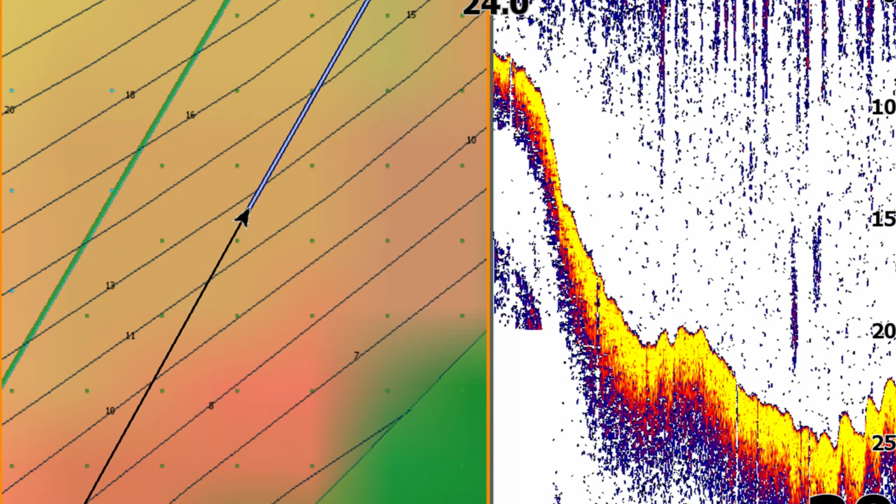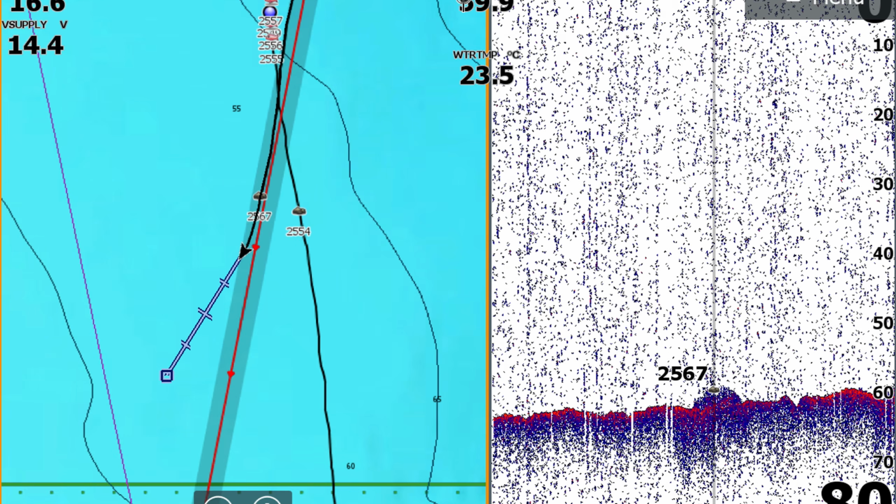So every time you're heading out, make sure you're paying attention to your 2D sonar and looking for anything that stands out. What you want to do is find little drop-offs, little bumps, any structure, mark it, and then we want to go in and use our side scan to further investigate what's going on in that area.